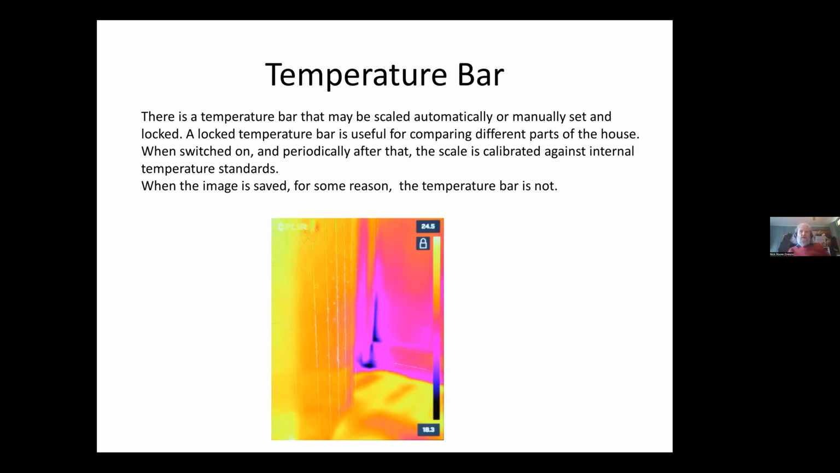You can also manually change it, and this is useful for external shots, because if you have a bit of the sky, then depending whether you're looking into the sun or out of the sun, the color of the sky dominates the range if you let it run automatically. So it's useful to be able to set it down so that all the colors you can see are spread over the bits you want to see, which is the house.